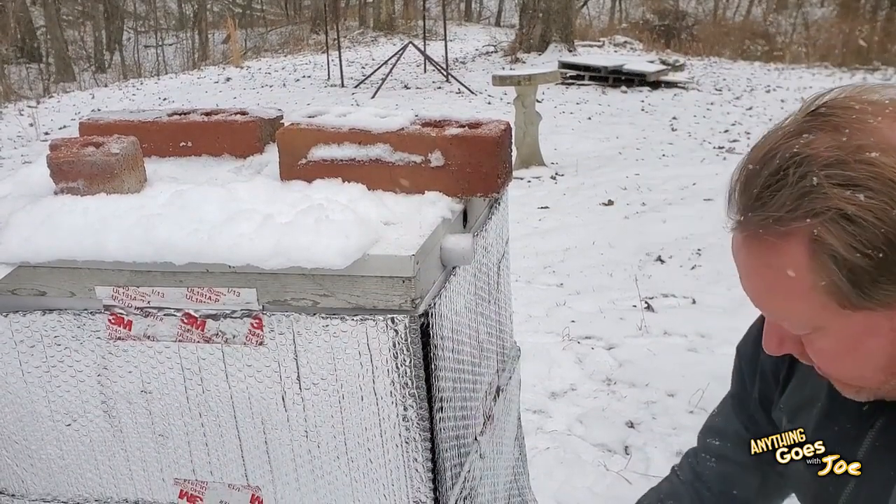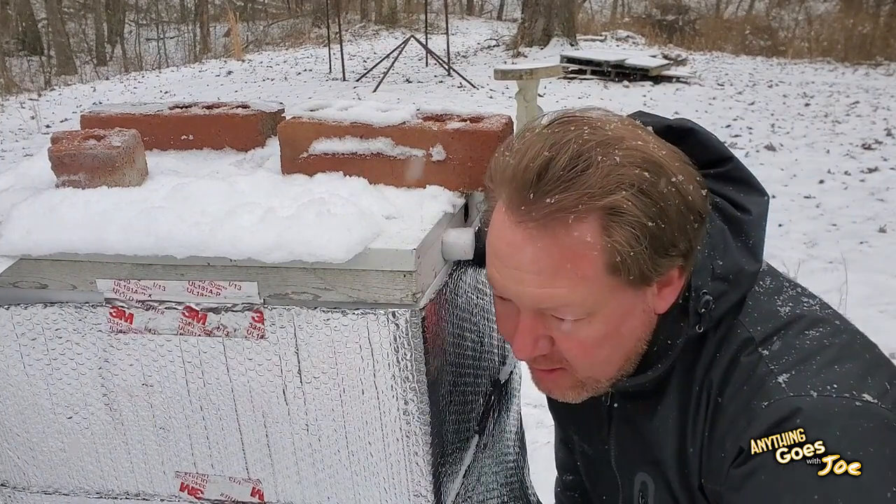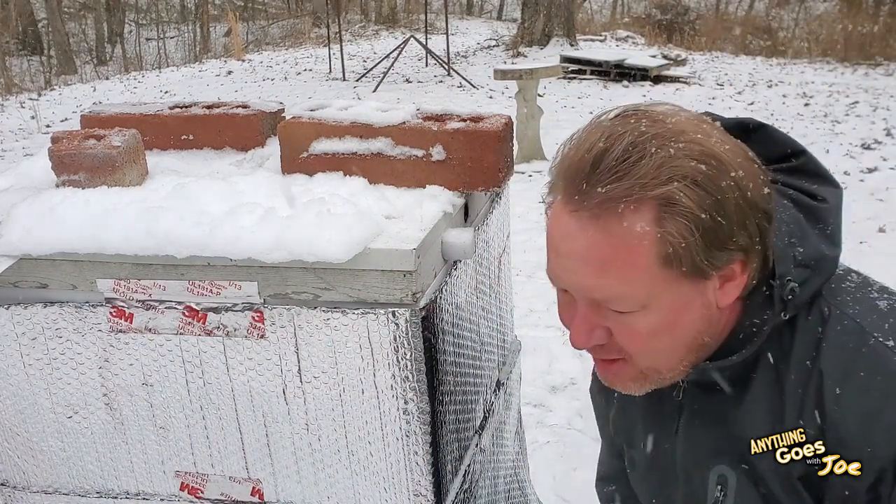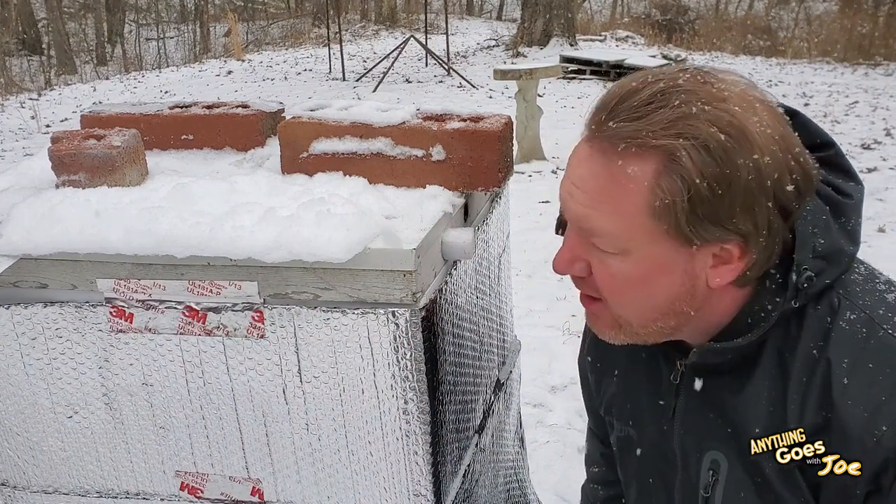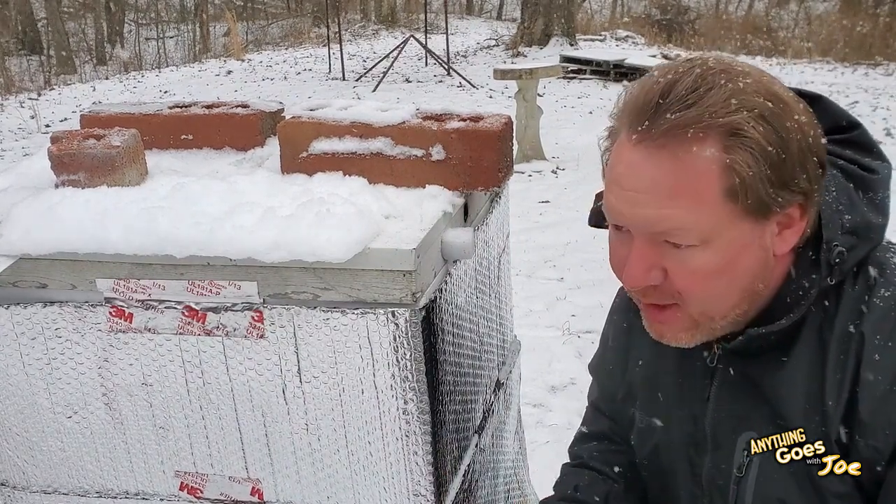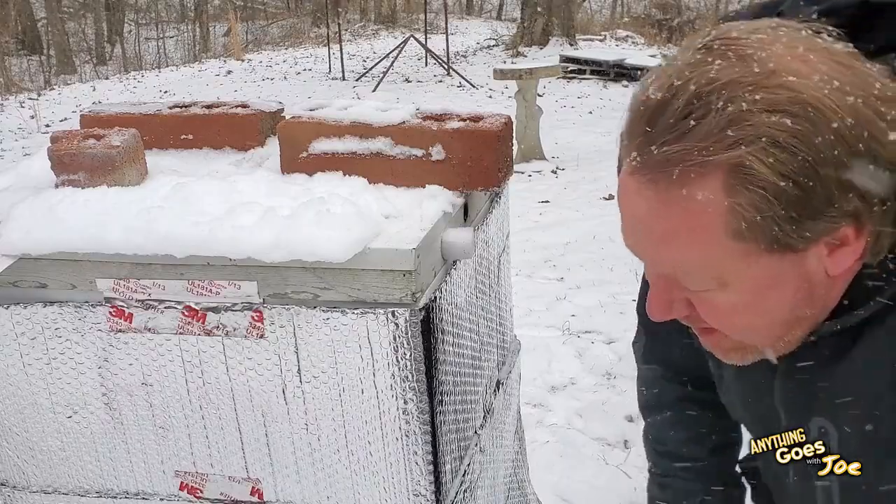Quick update. I was just wrapping up, and I happened to notice you can hear them in there. I heard a little bit of a buzzing for a moment, but now it's just more of a hum. You can actually hear them keeping warm in there, so that's good. That means even without opening this up, they're in there. They're surviving, at least for now. Knock on wood, which, don't knock on the box in the winter. They'll be okay come springtime.